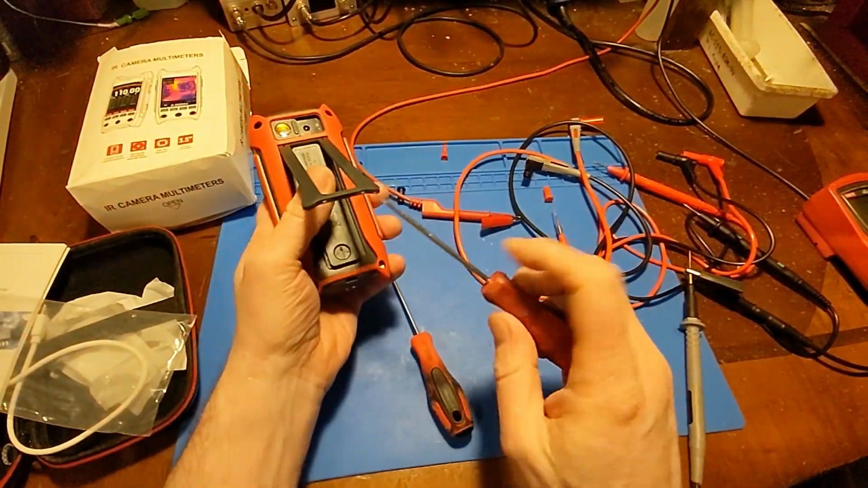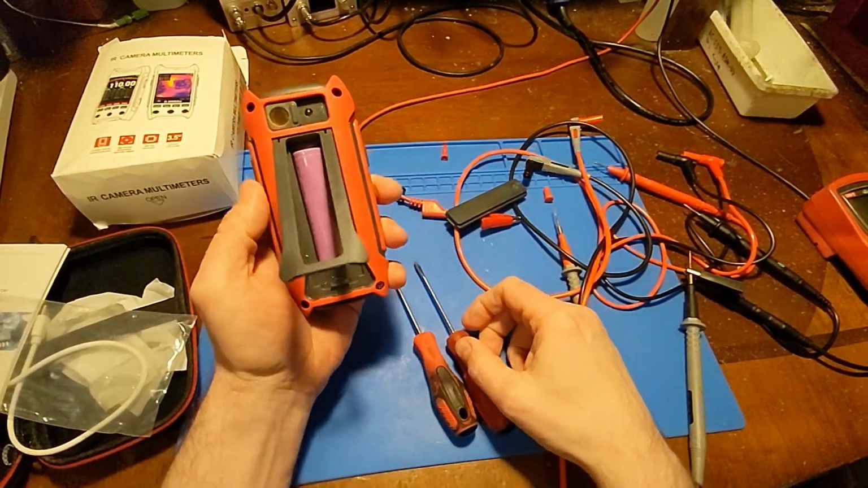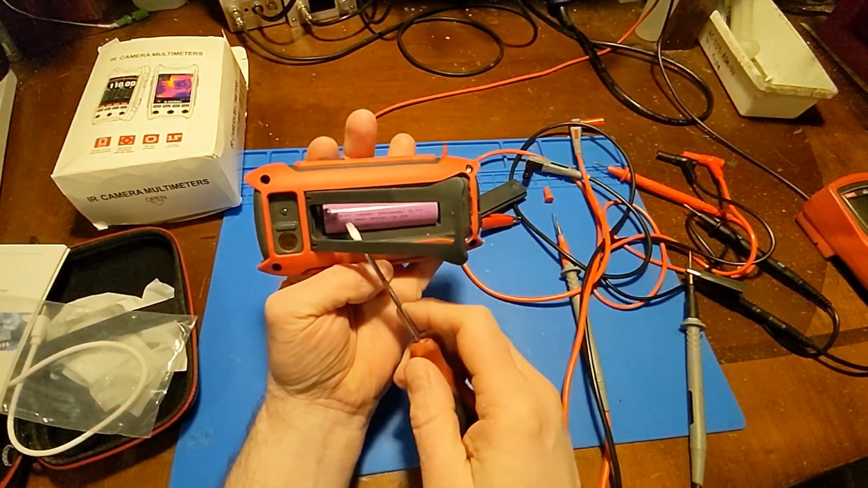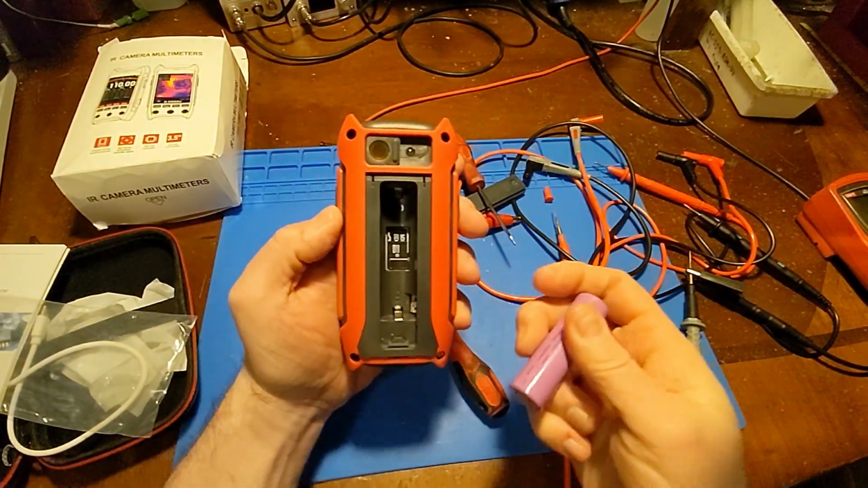I'm going to start with the battery. Should come out pretty easy. Little unlock slider thingy, there. So here we have an 18650, I believe, yes. A rechargeable, replaceable 18650. Oh, and there's the SD card right there.